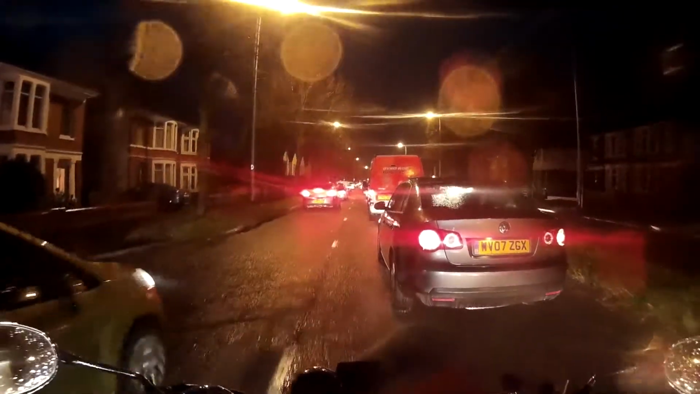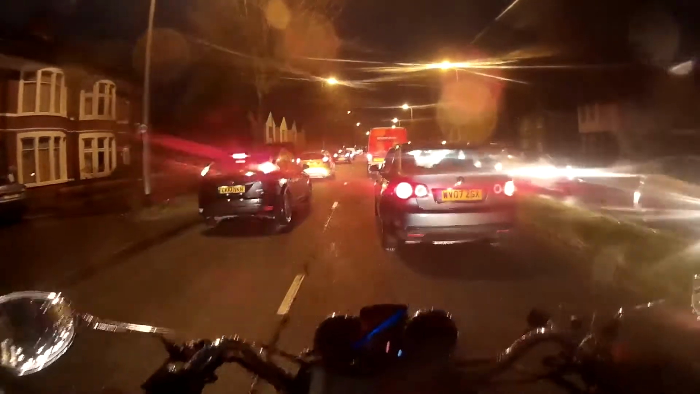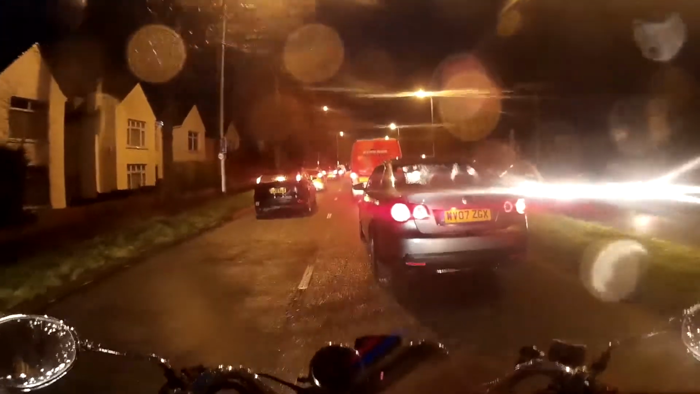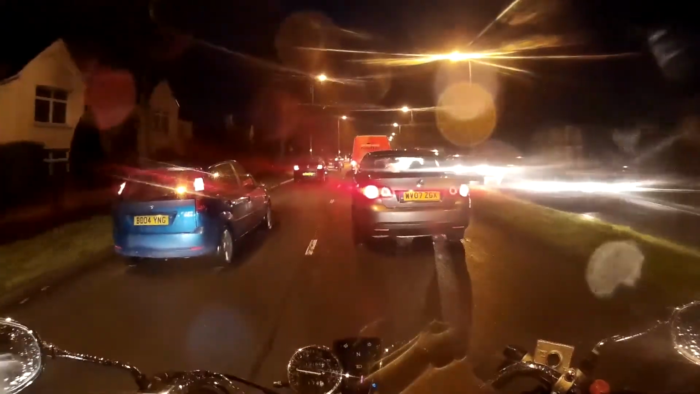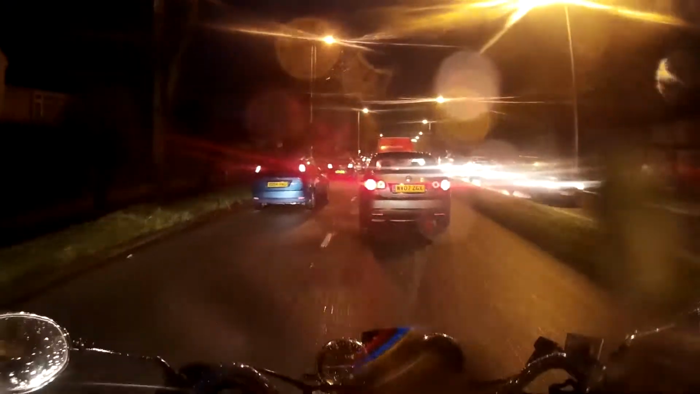I gotta get past this bloody Dyno-Rod van. It's really annoying. All I want to do is get past that van, simply because I know that if I get too close to that, I could clip the mirror on that. I don't want to clip his mirror. But I can't pull out into the other lane because there's bloody traffic coming past. I'm trapped behind Dyno-Rod.